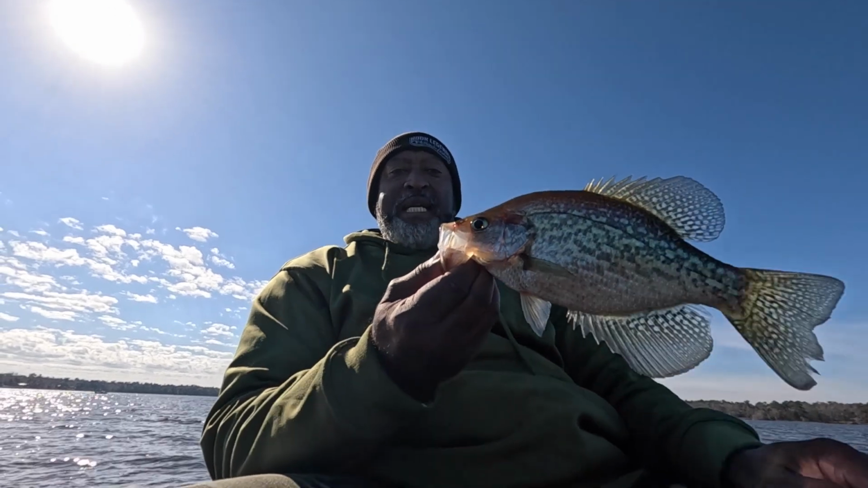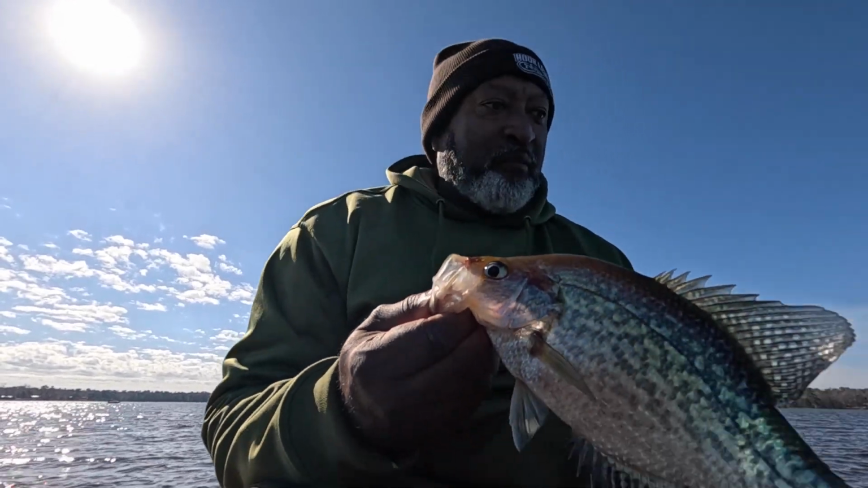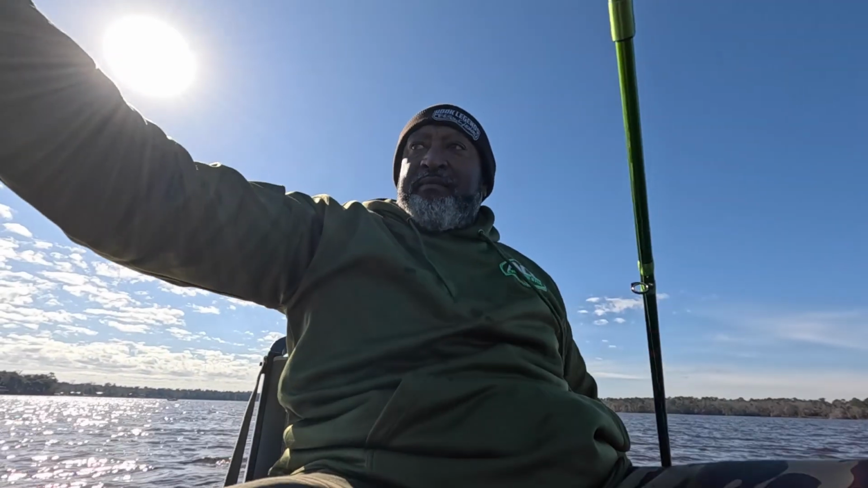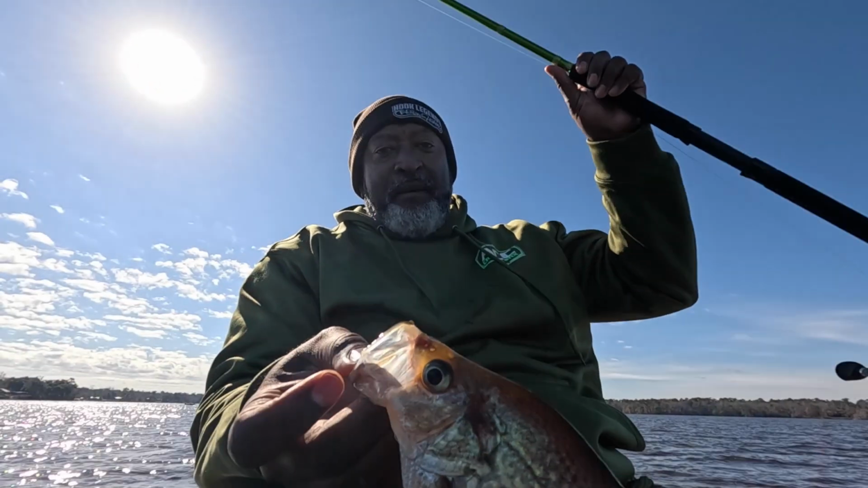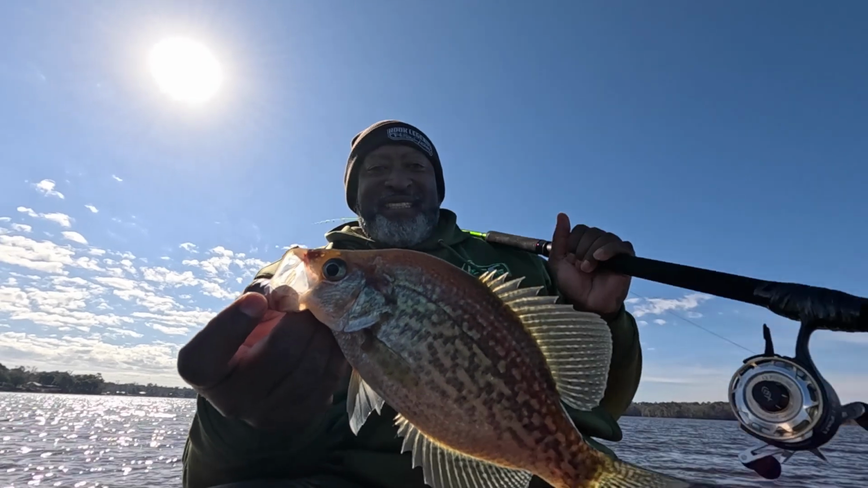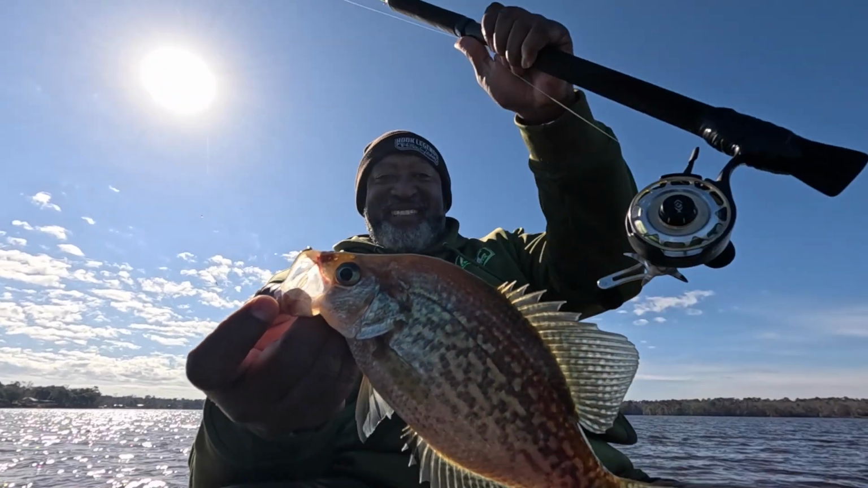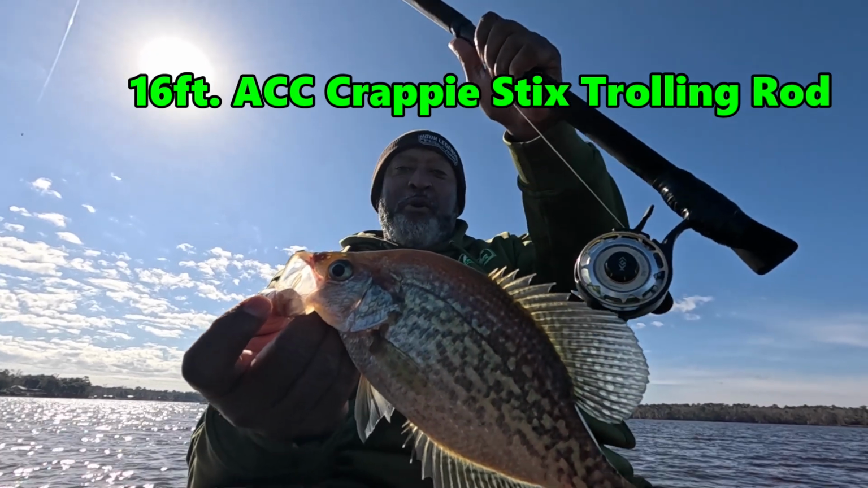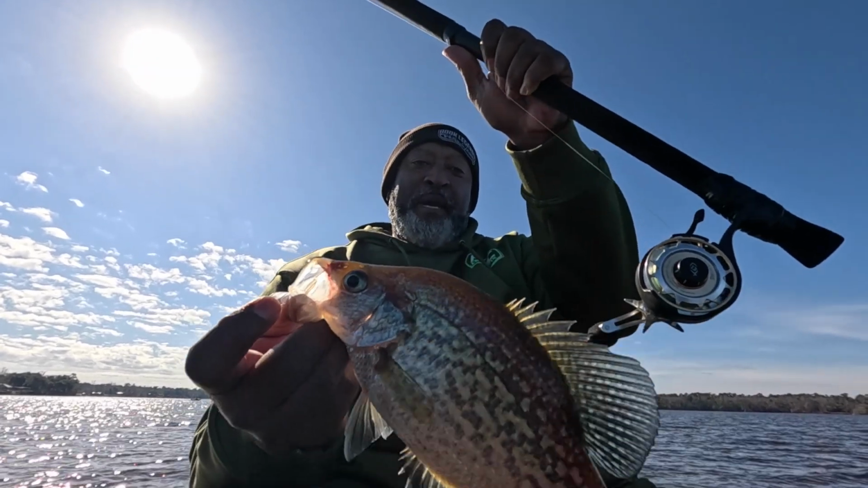Working on a new camera setup here, guys, hopefully give you a different look. You got to really put it down there on these fish. Got to really put it down there on them, guys. I think that fish should keep it, but I'm not keeping any of them anyway. But nice fish. Gotta love it. And you got to put it right on them. They're not chasing bait right now. You got to really put the bait right down there on them.